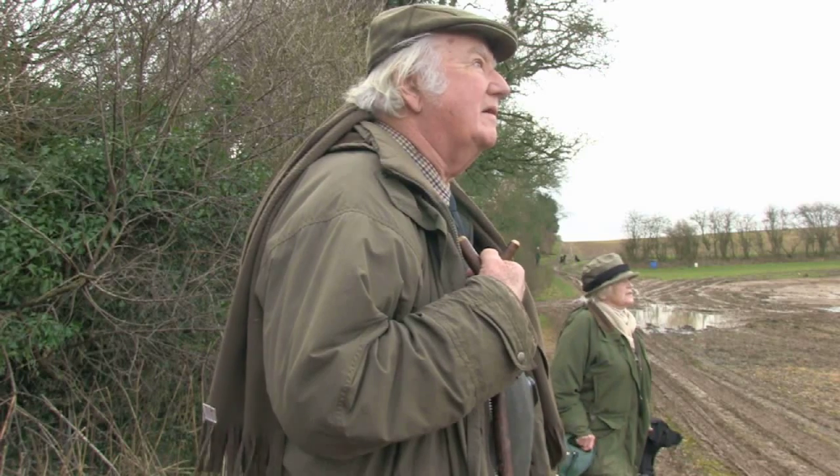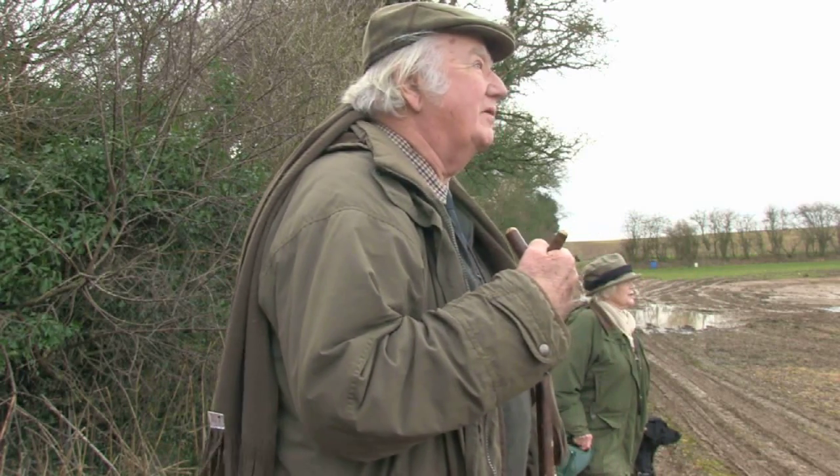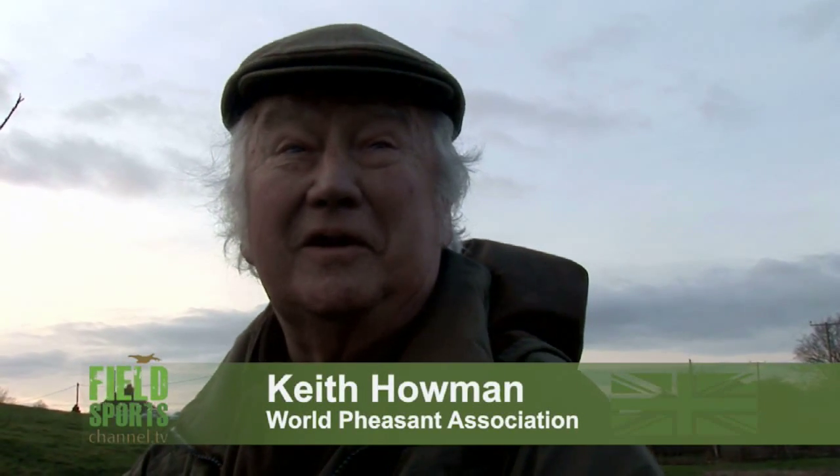Here is WPA Chief Cockbird Keith Howman. Your programme very kindly gave us a day's shooting to auction, and in fact the lady standing up the bank there bought the day. So this has raised, in fact, some £700 for the World Pheasant Association, which will be going into research for blackbirds.